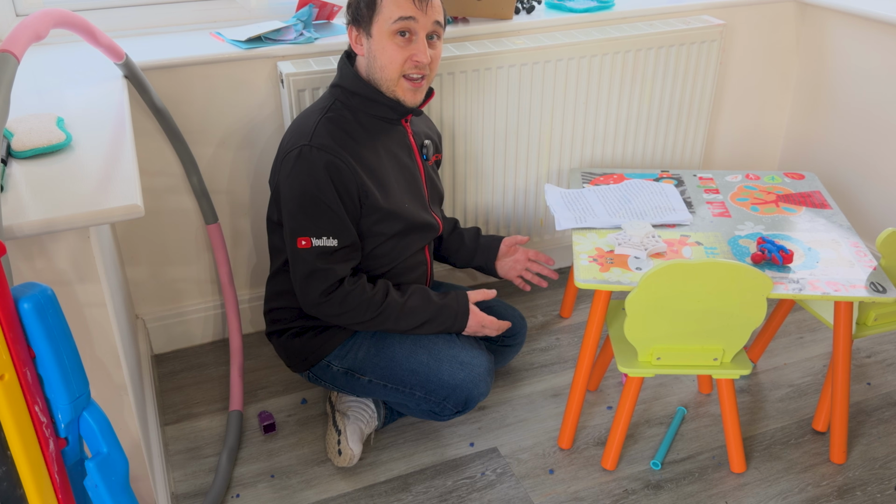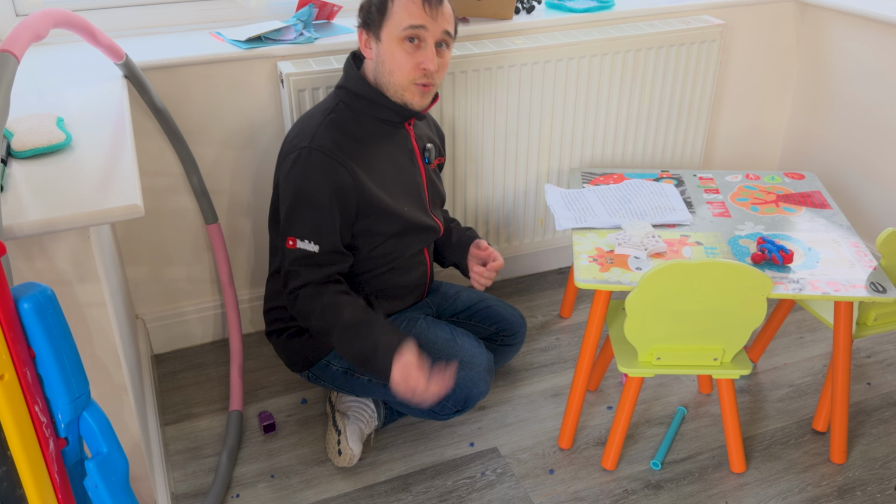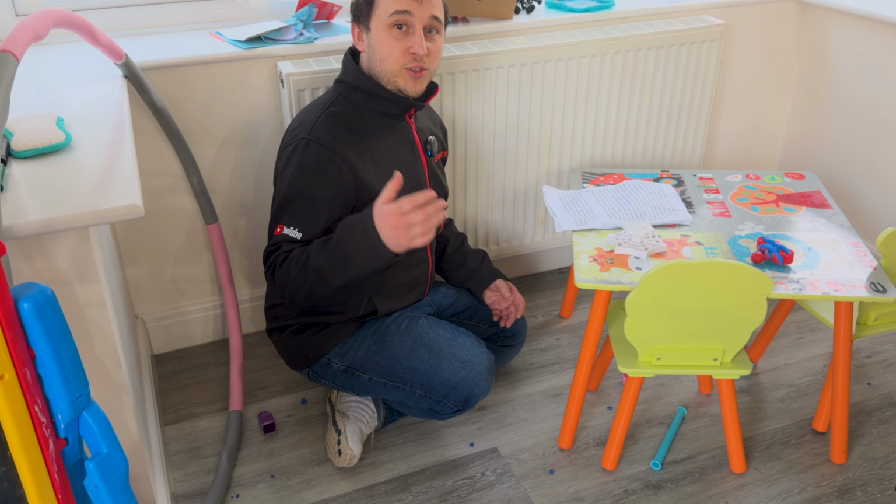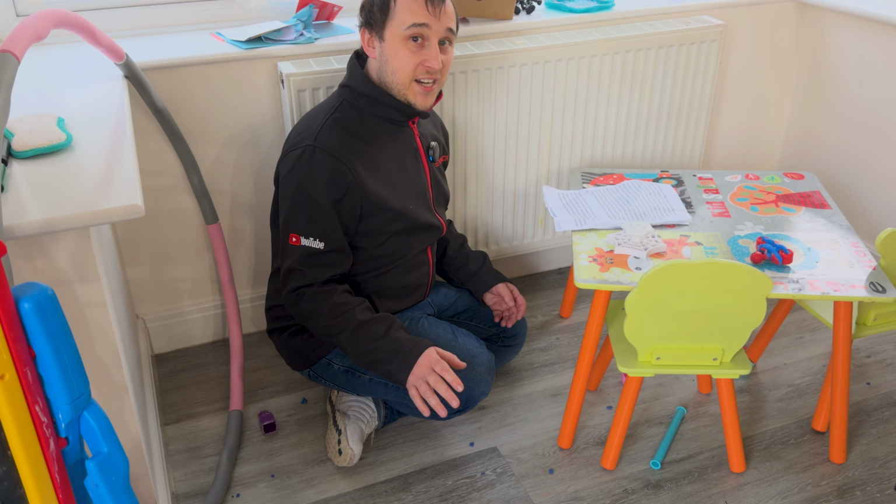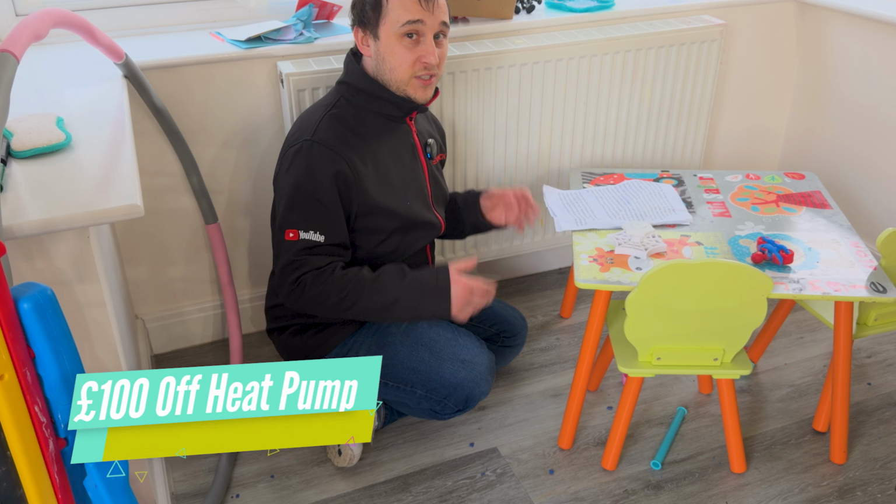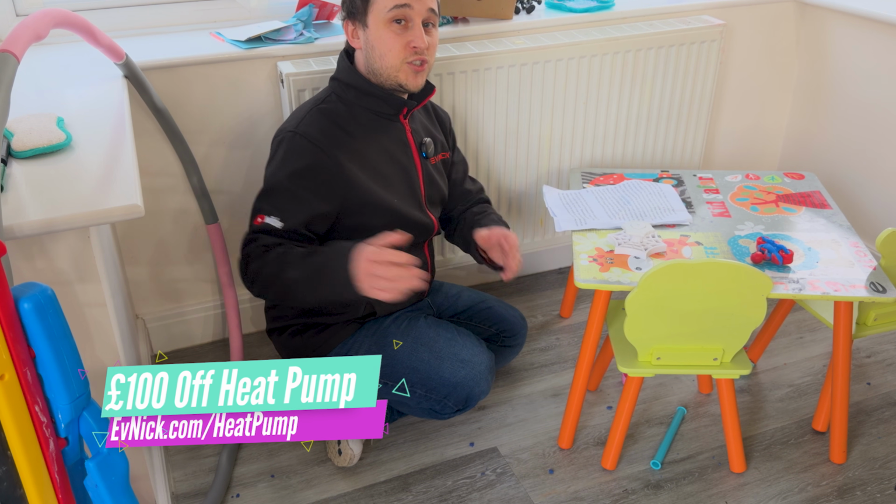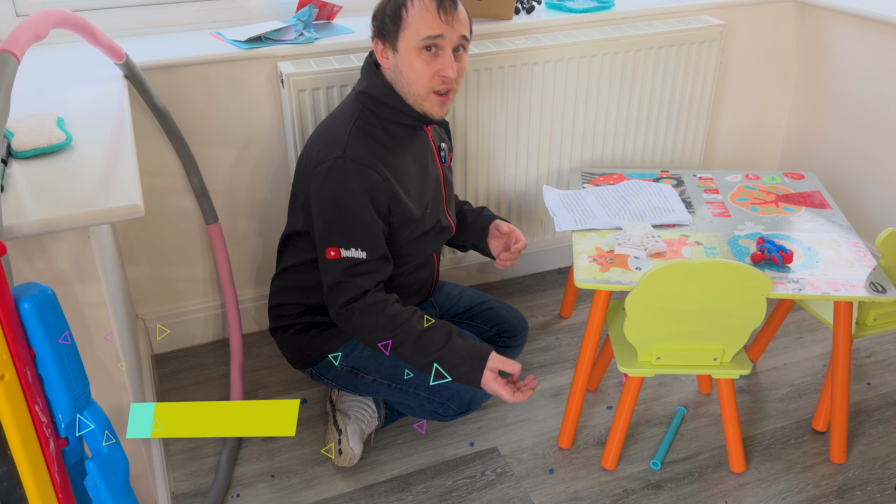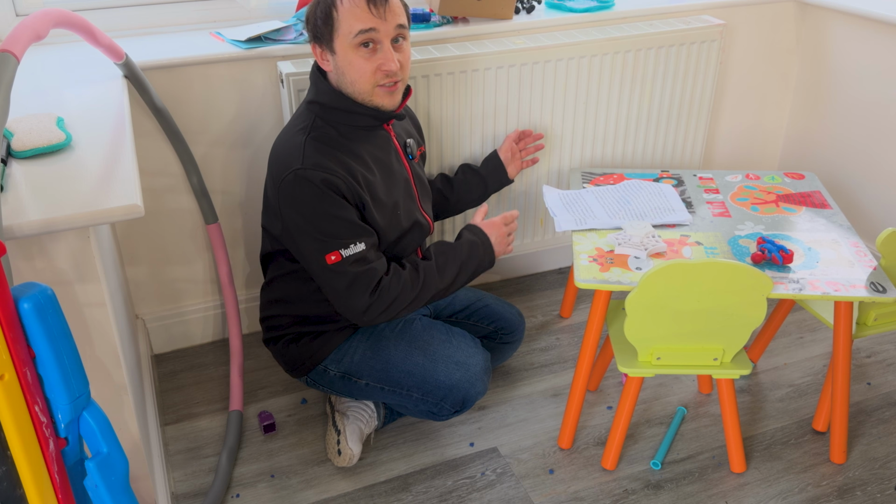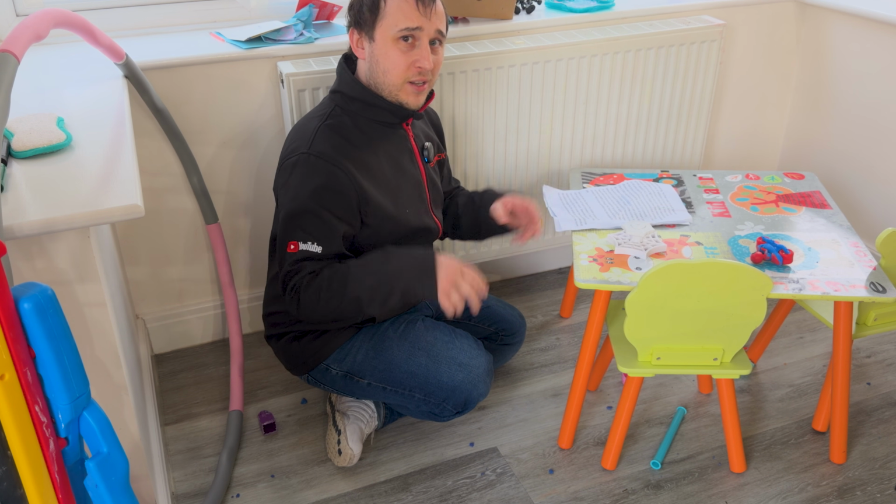Now, if you don't want any radiator changes, Octopus offer an install called Turbo, where they can increase the flow temperature, so the temperature that the heat pump will run at, meaning the heat pump runs hotter, and you need either less or no radiator changes in many circumstances. If you go to evnic.com/heat pump, you can get a quote on either the Cozy install, which is the cheaper running install with more radiator changes, or a Turbo install, which will cost slightly more to run, but be less intrusive on radiator changes. So you can have either of those two options. All the 6 radiators they changed are regular radiators and absolutely nothing special about them.